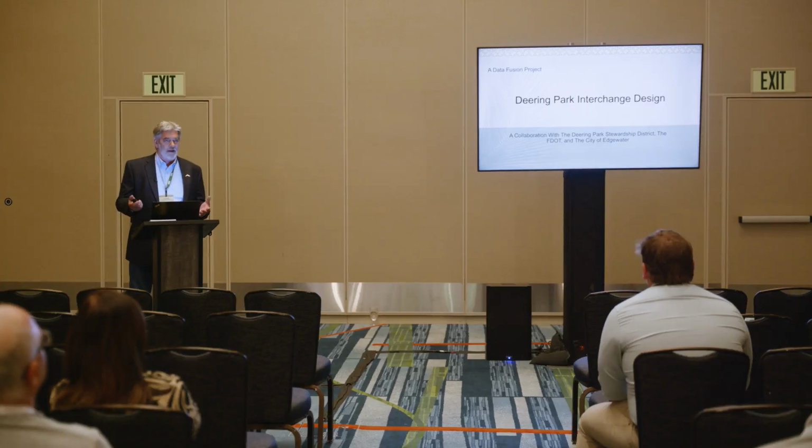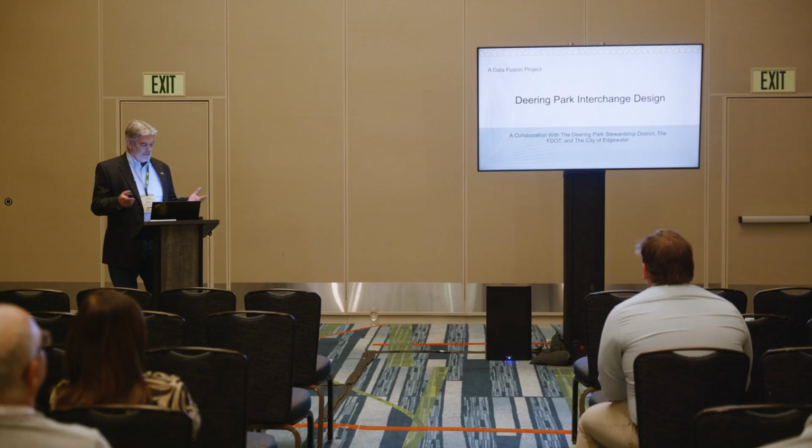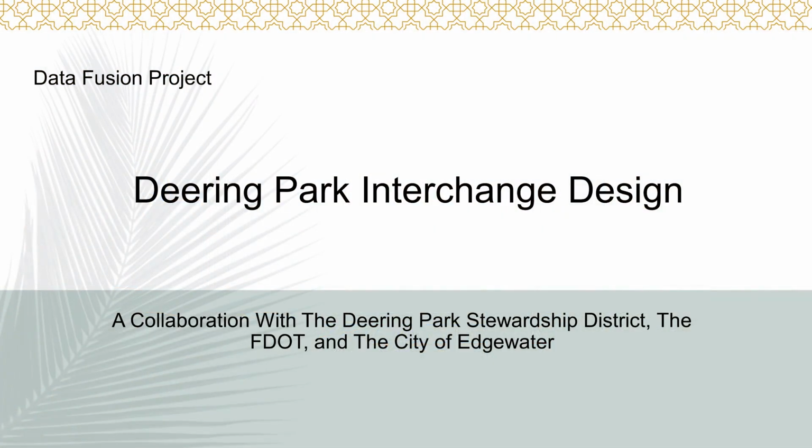There's a lot less need to be in or near the traffic zones. To get into a couple of the case studies, the Deering Interpark Interchange, which you just saw, was a collaboration with the Deering Park Stewardship District, the FDOT, and the City of Edgewater.